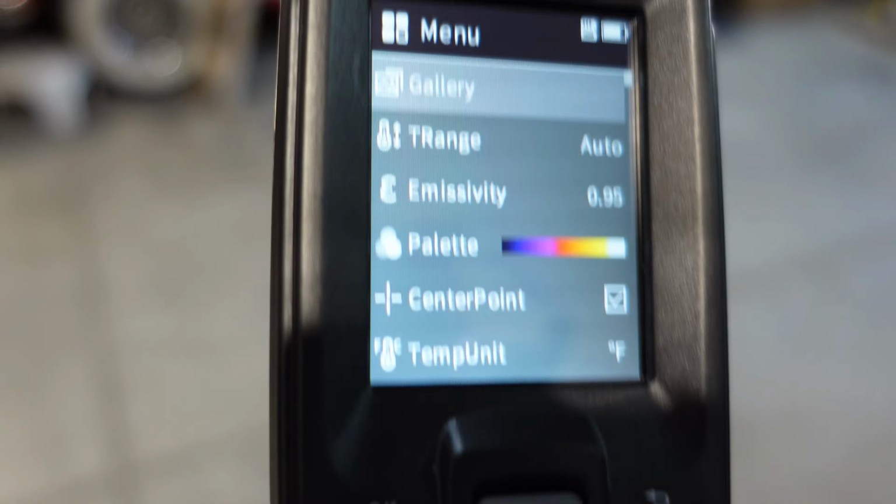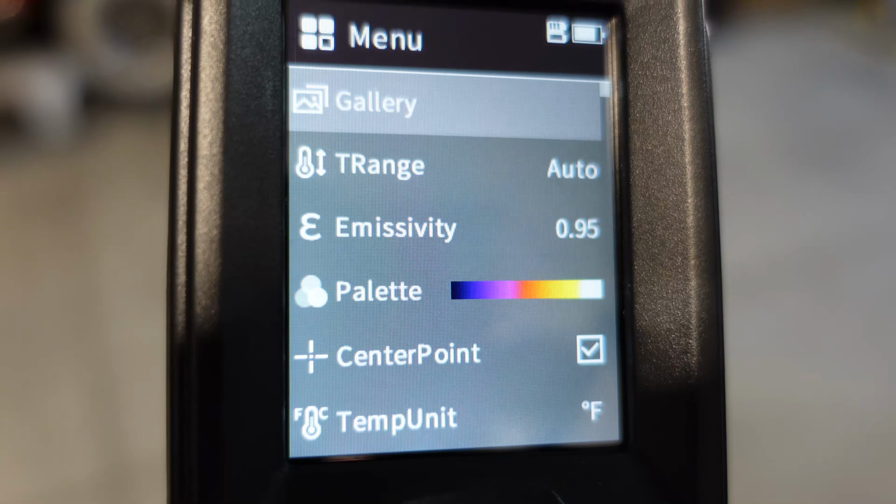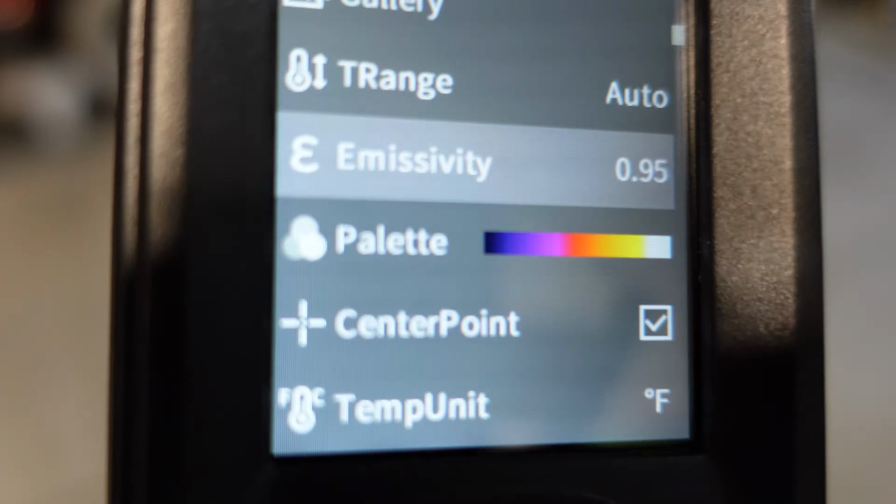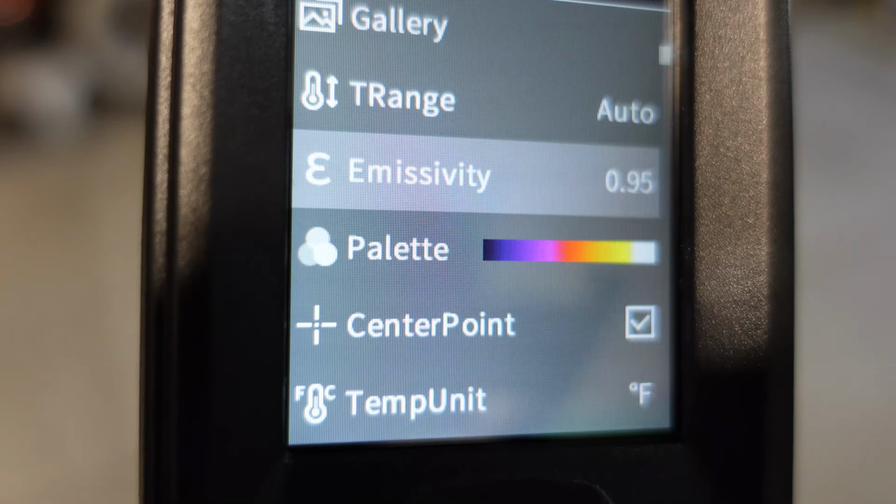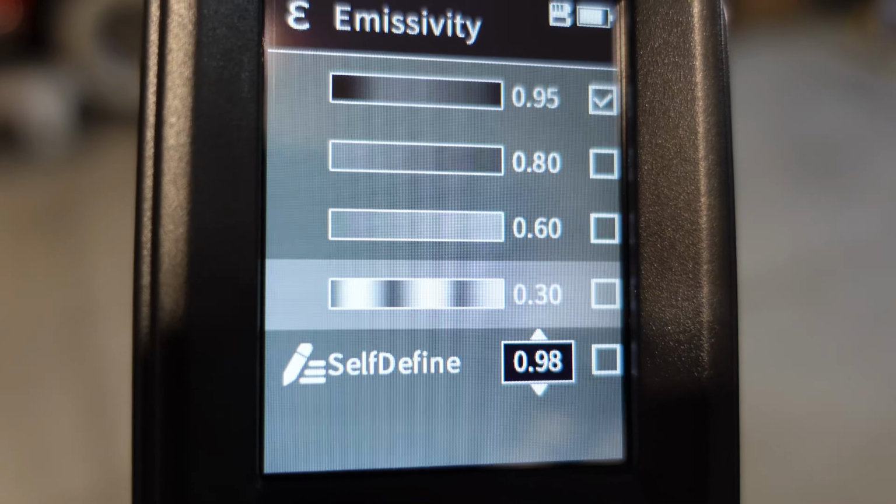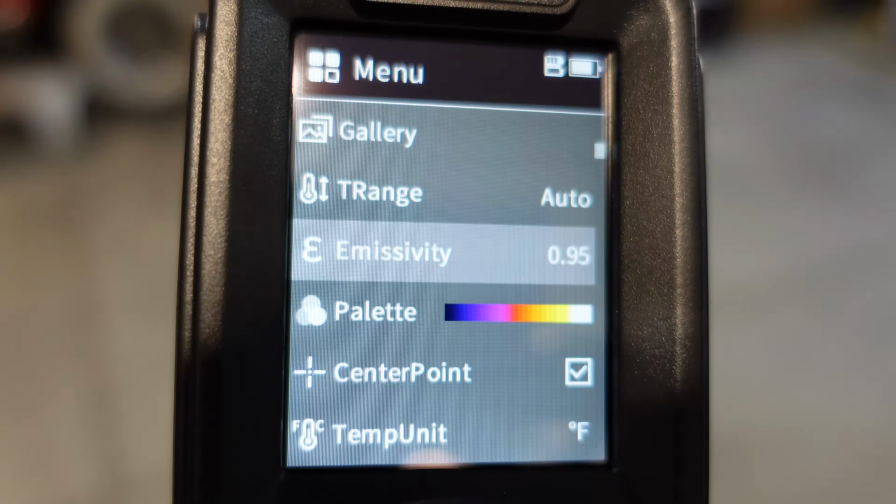Push the menu button here and you can see that we have a gallery. We can look at all the photos that we've taken, and adjust our temperature ranges. Here's the emissivity section that I was talking about, where you can change it to correspond with different surfaces. You can see they're all preset in here. Just going to leave it where it was at. We can hit the back button, which comes back to the main menu.